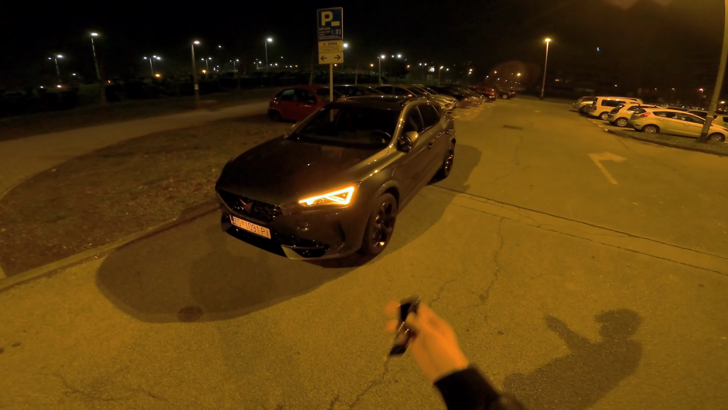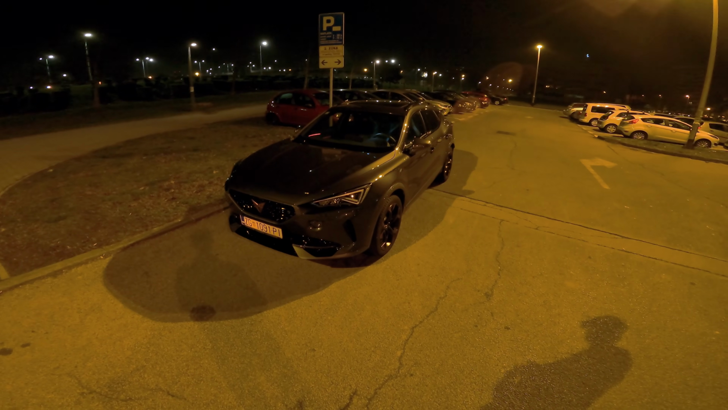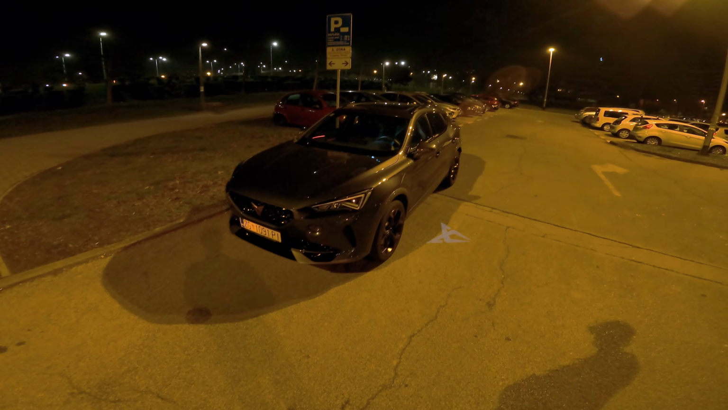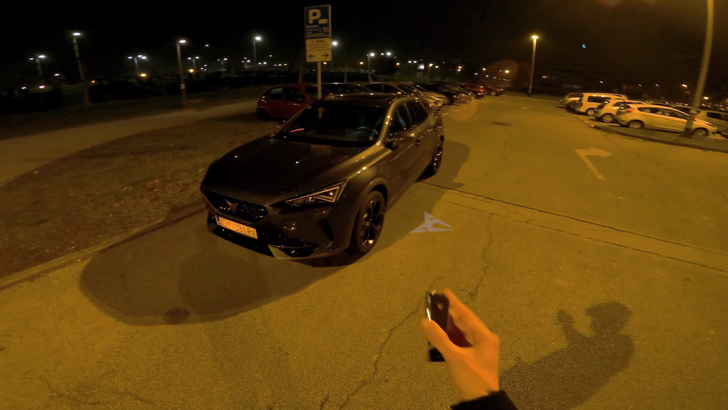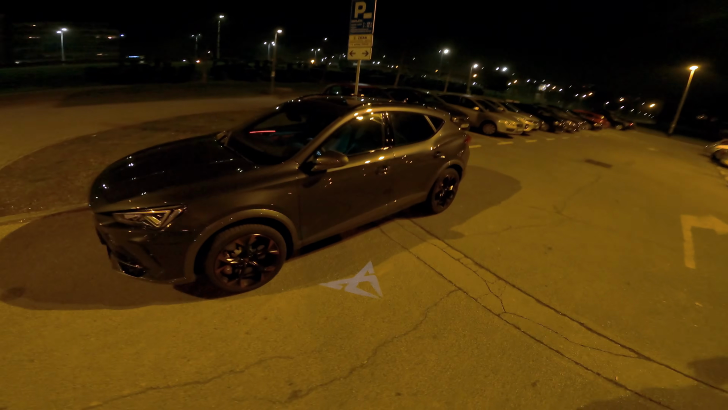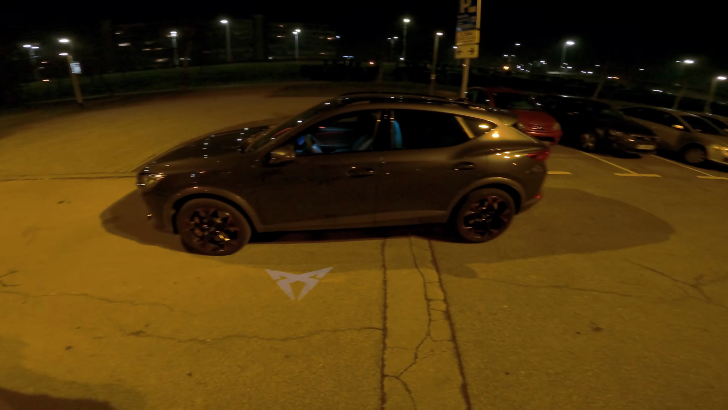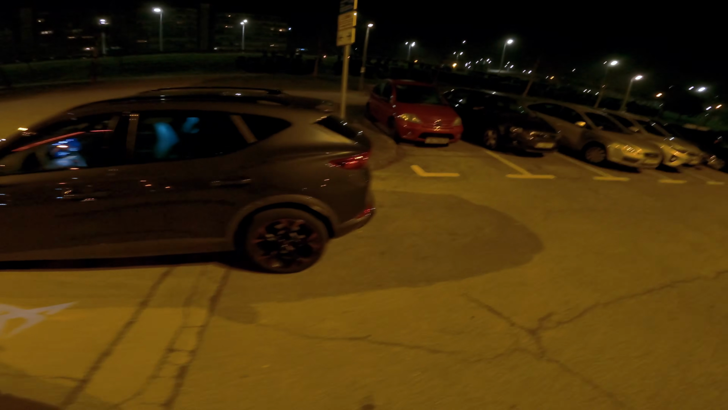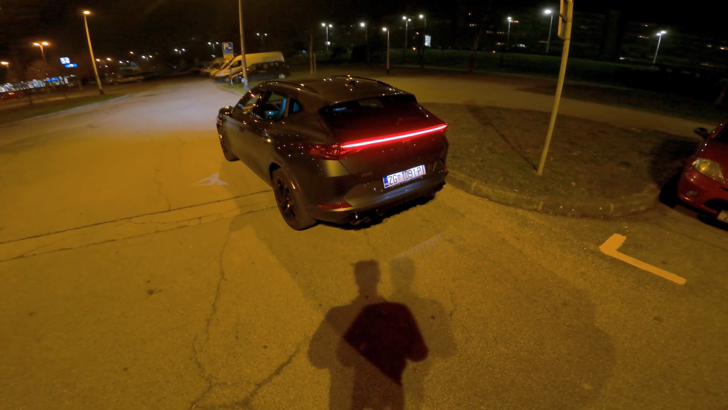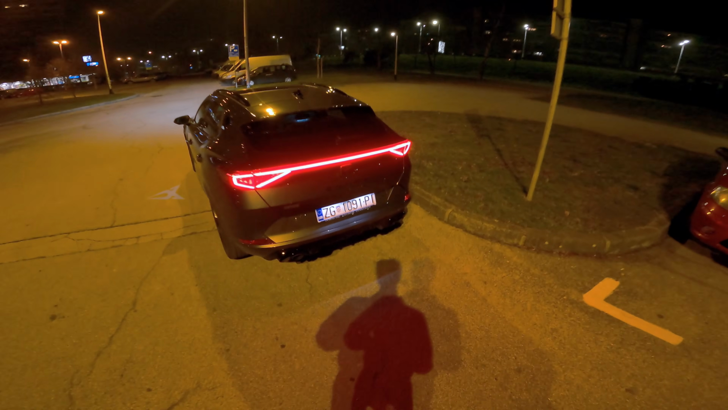In front of us is the new Cupra Formentor VZ. This is the top performance version with 2.0 TSI, 310 horsepower, all-wheel drive, 7-speed automatic. We're sitting on 19-inch alloys with winter tires, Continental. What I like about this car is the rear light signature. I like this gimmick. The car has a lot of character in the design.